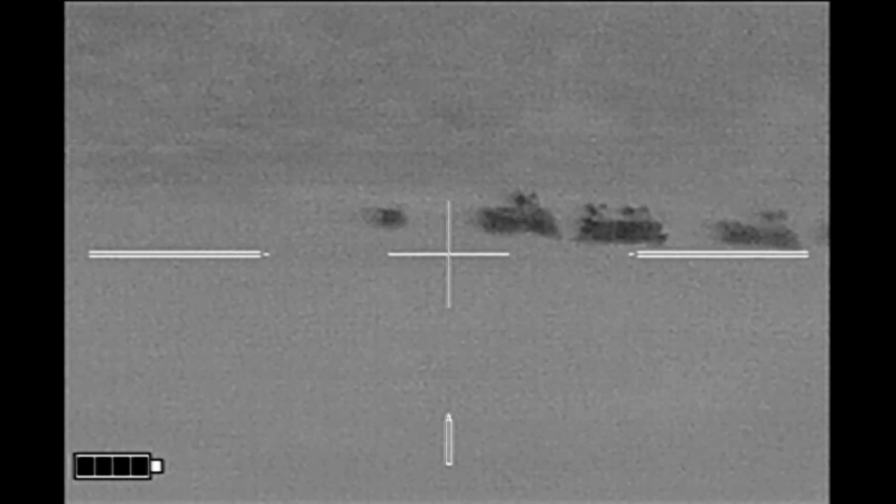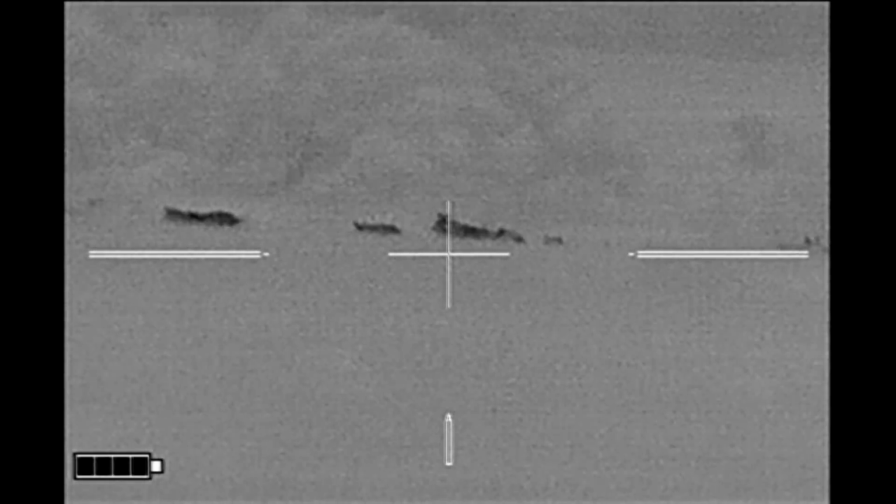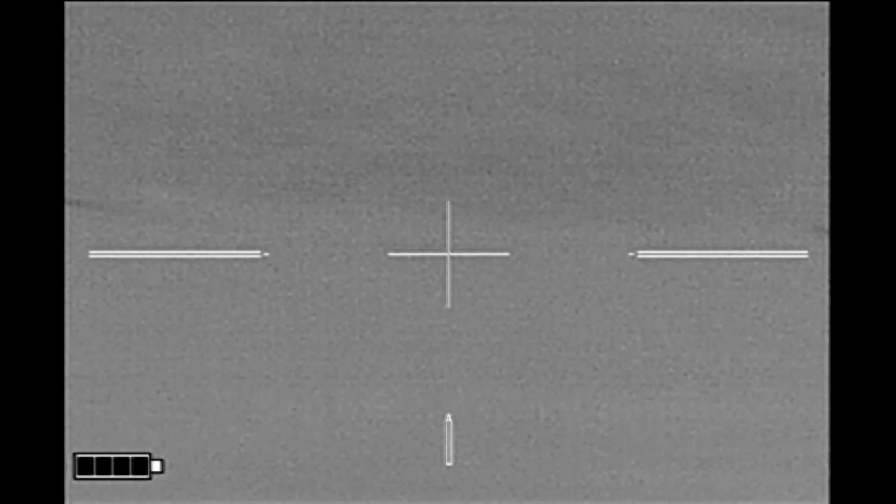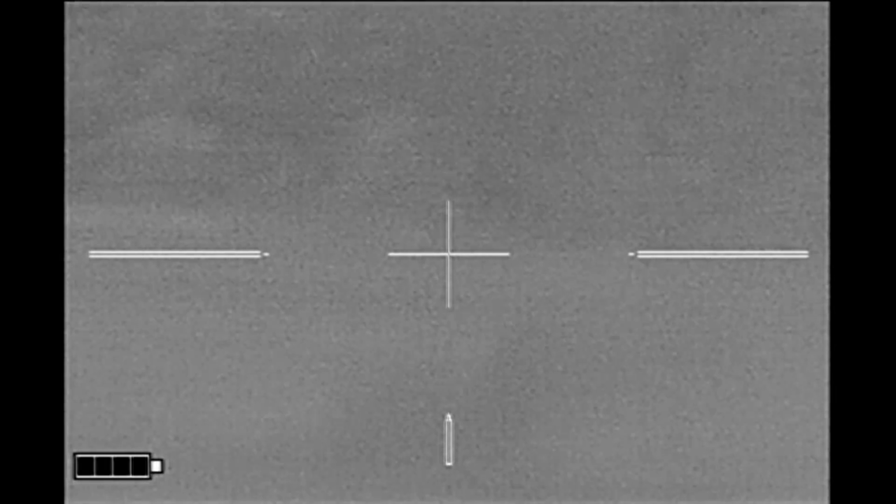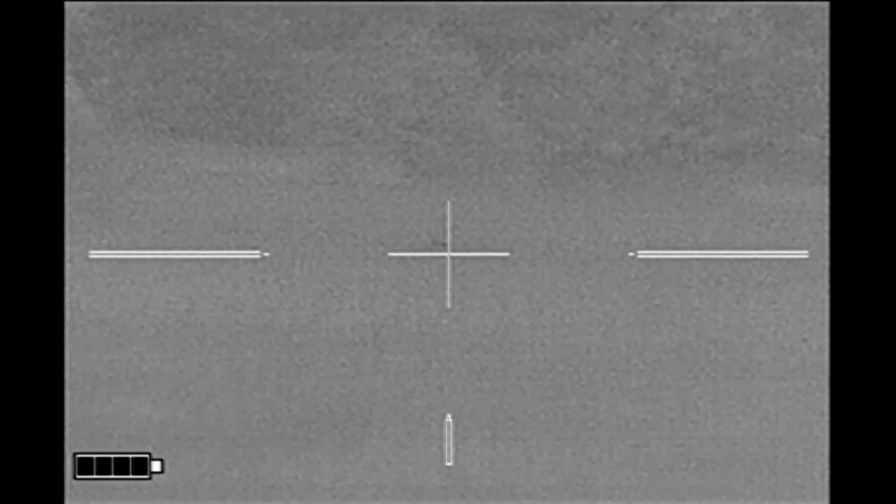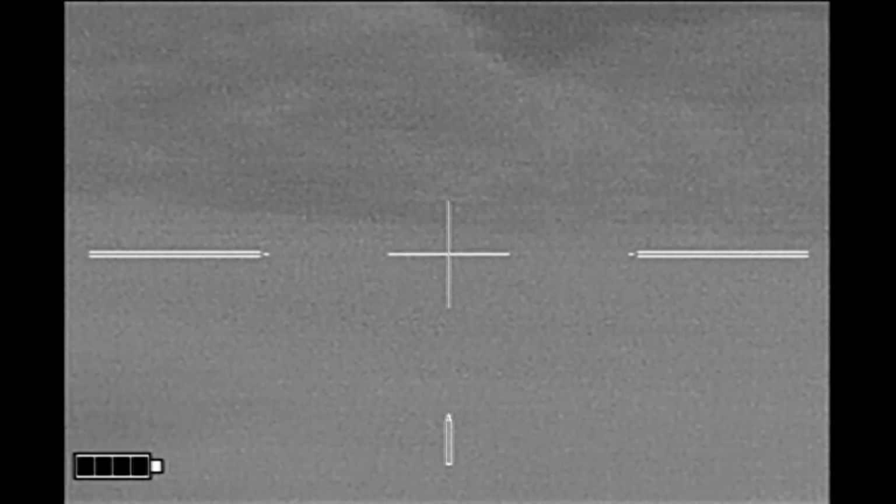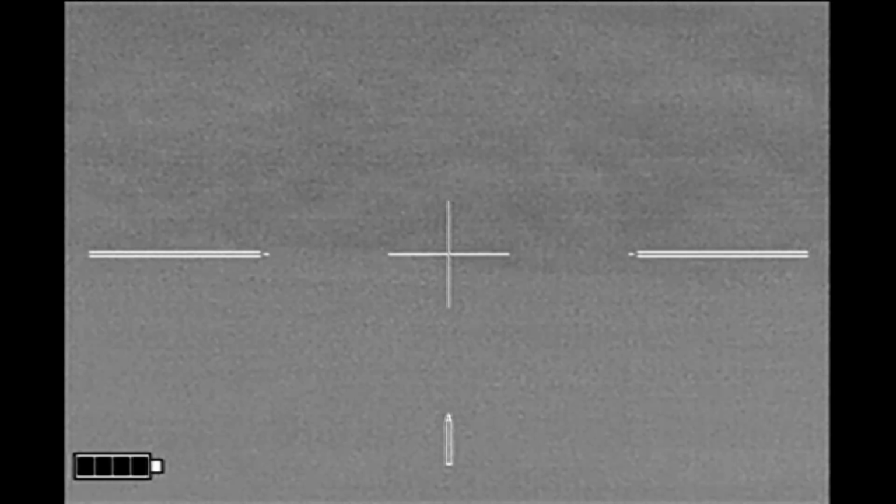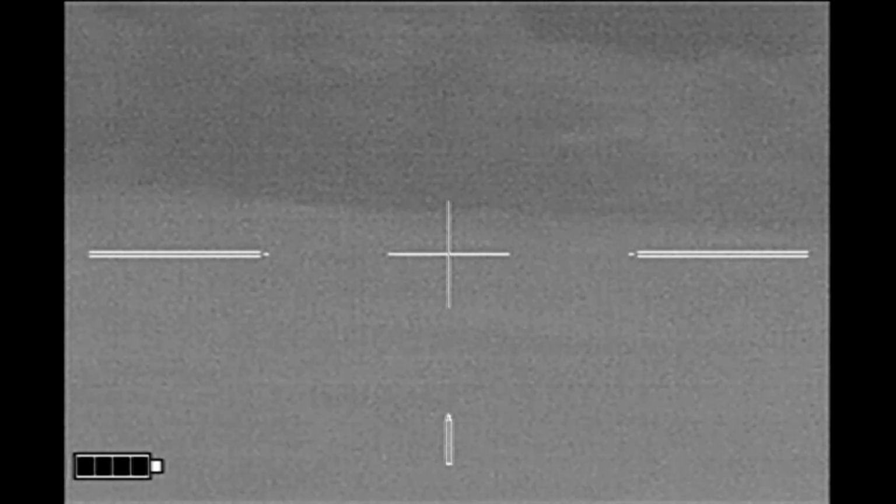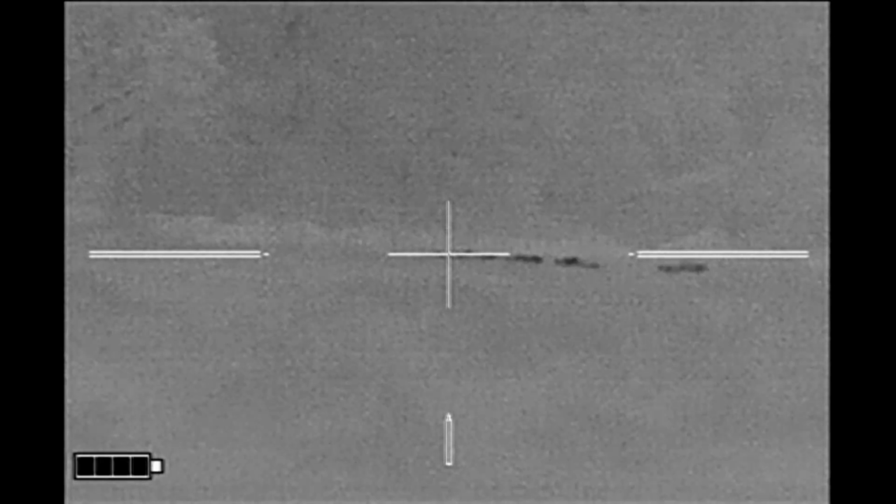I tried leading the group off to the side and that shot missed. I pick up a runner there. And I watch these hogs run off to the side. That's the first hog that I shot. And that's to finish that one off. And I don't see my second hog that I downed. Probably because, as it turns out, I did not down it. We'll see that in just a minute.